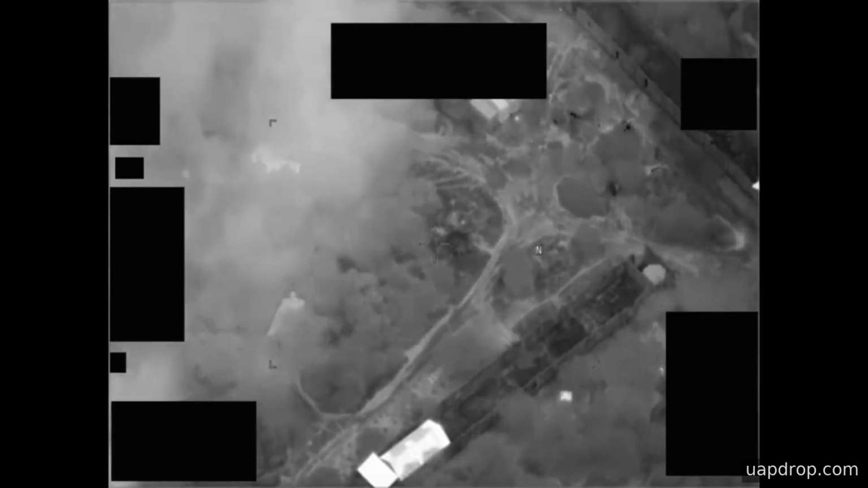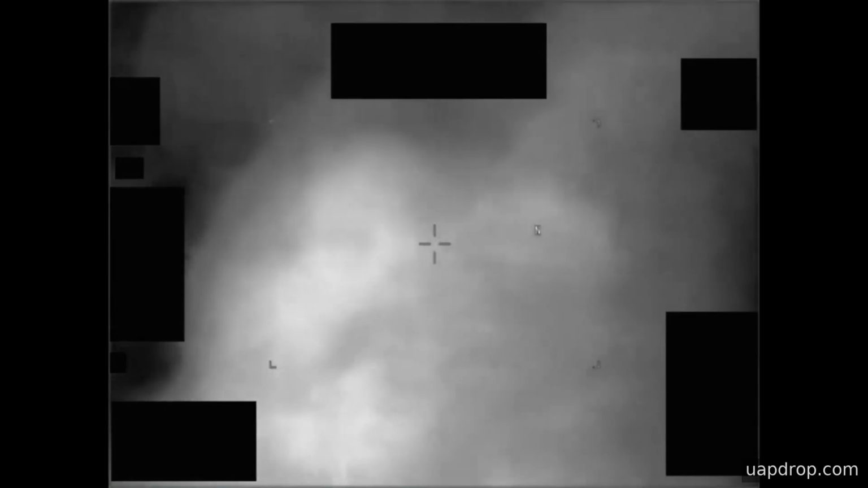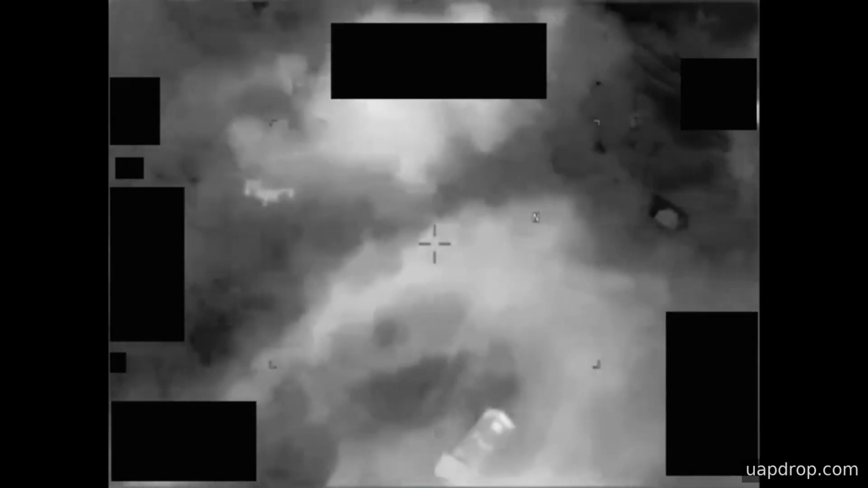It illustrates the types of thermal signatures recorded by United States platforms in operational theaters. It shows how footage can move on classified networks, and it highlights the challenges investigators face when chain of custody or corroborating sensor data are absent. Analysts will often seek multiple data streams, mission logs, or radar correlations before reaching a technical conclusion, and those ancillary records are not present in this excerpt.